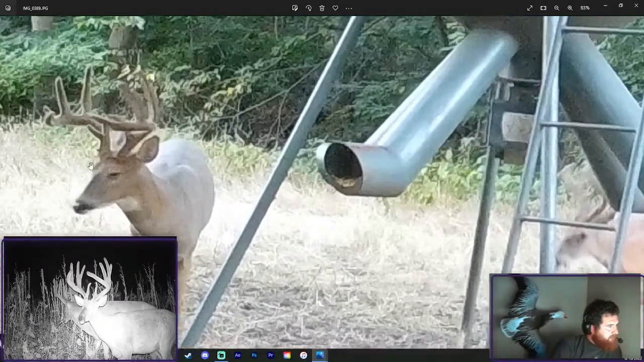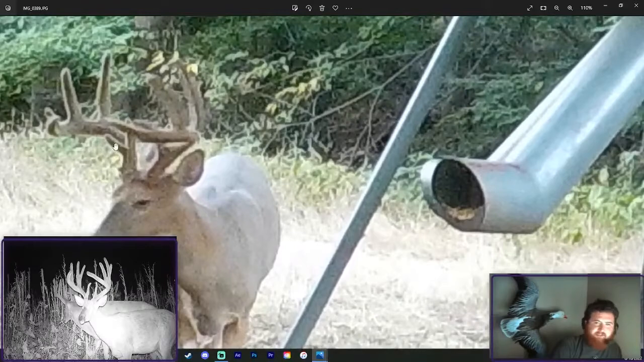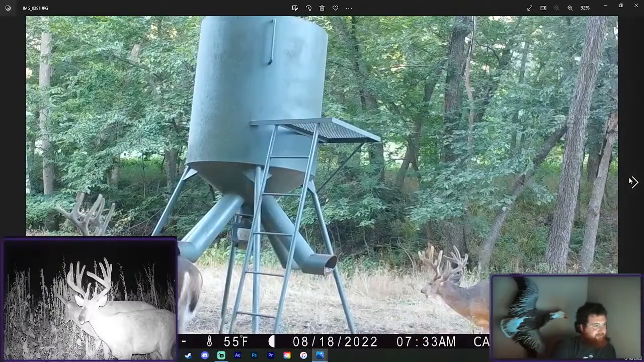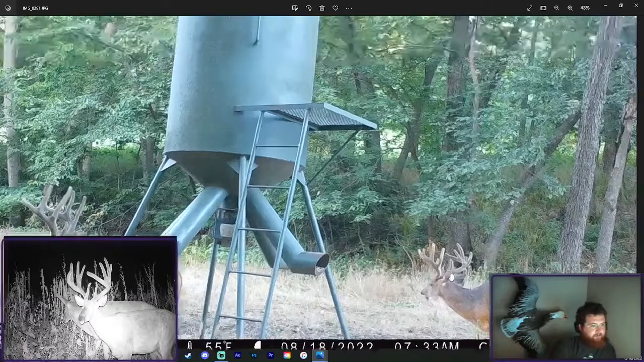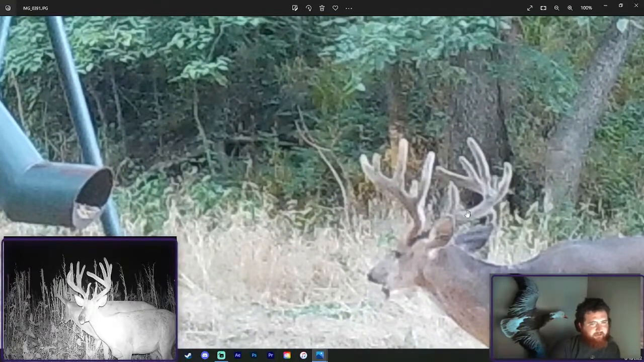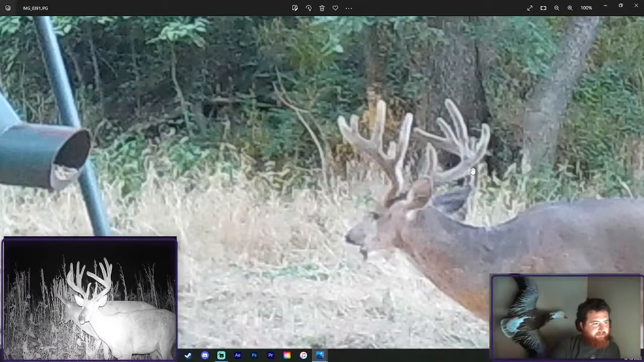Who is this? I don't remember seeing this in any of the pictures. Looks like a mainframe 10. Looks like a G4 there with a good kicker. Okay. So this is what I'm pretty sure is, yeah, this is definitely RK. Just the way his beams are. Super familiar. This is the buck that's got the drop tine.